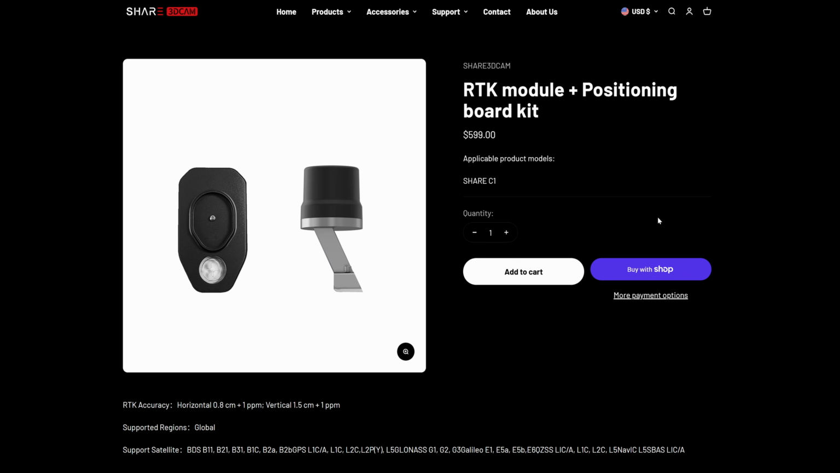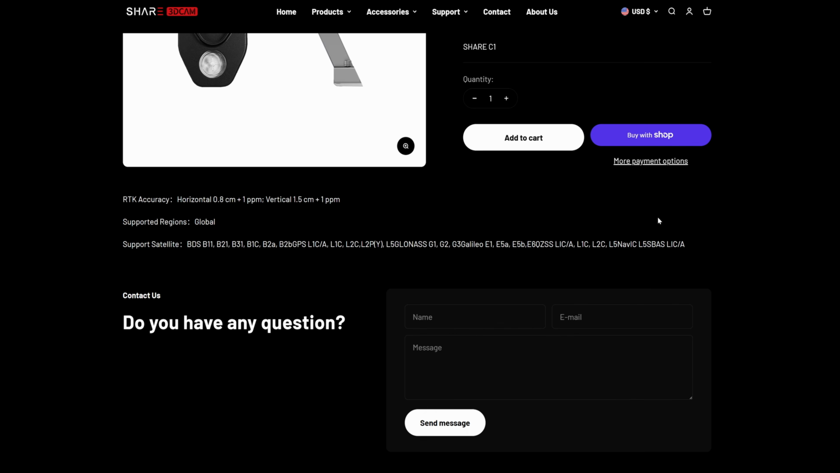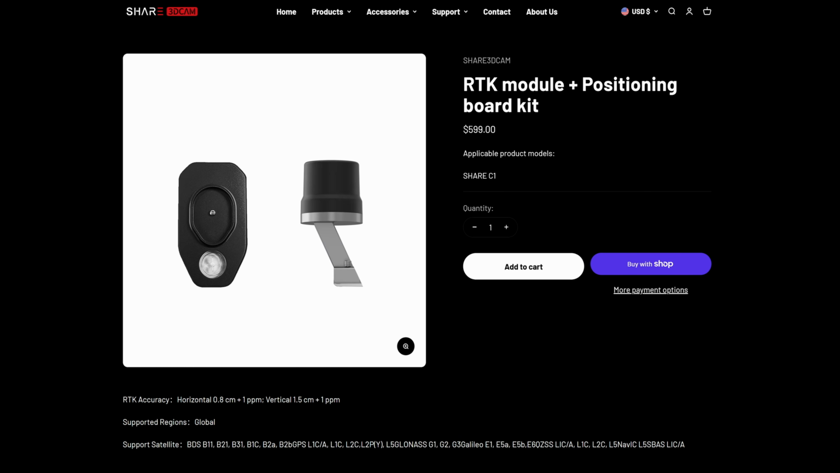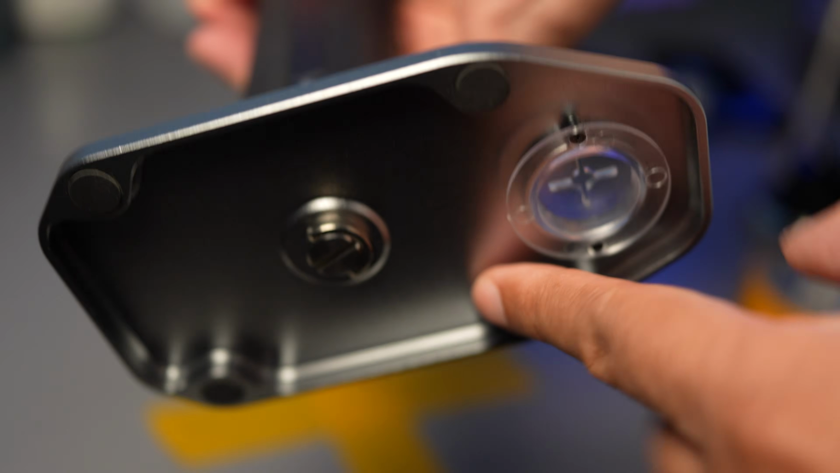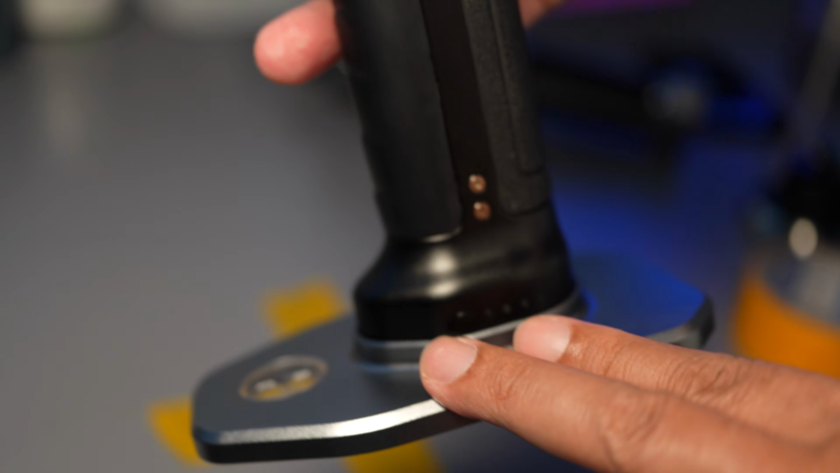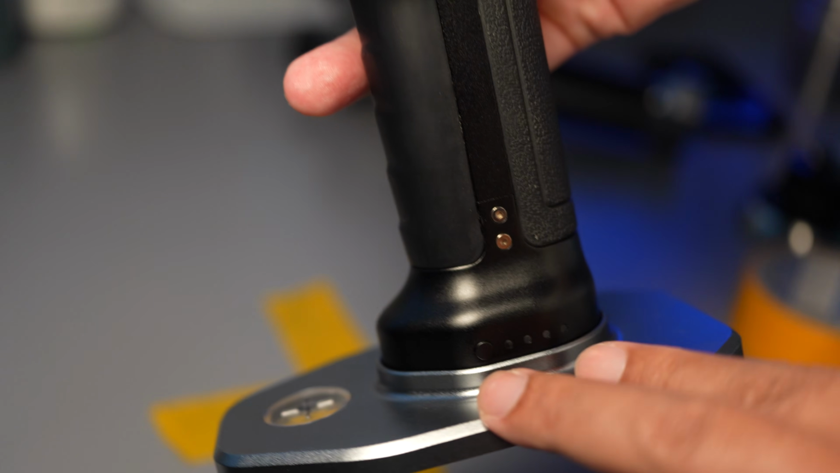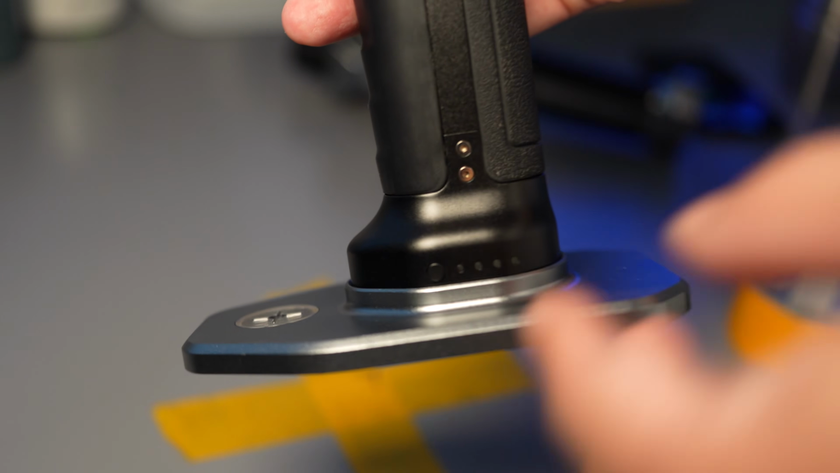I was told the RTK module is plug and play, doesn't need any tools, and should perform just like the SHARE S20. To collect control points, you also need a positioning base plate. SHARE doesn't sell it separately from the RTK module, so if you only need the base plate, you will have to 3D print one yourself.